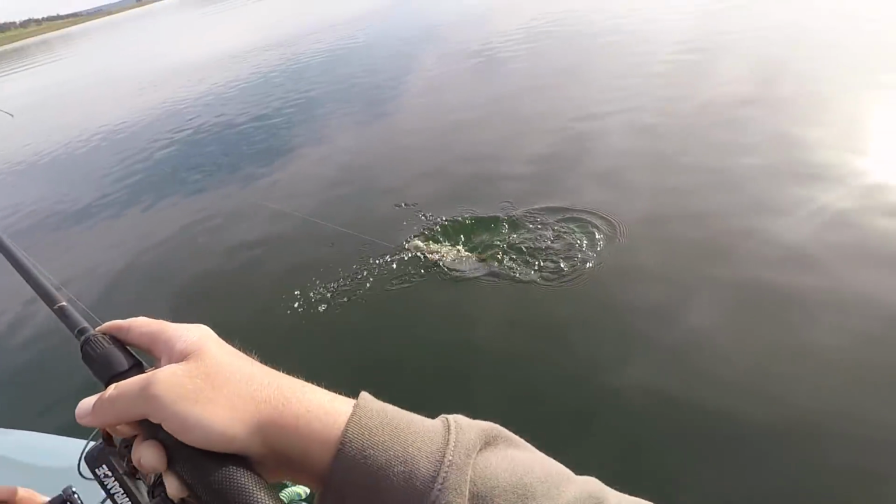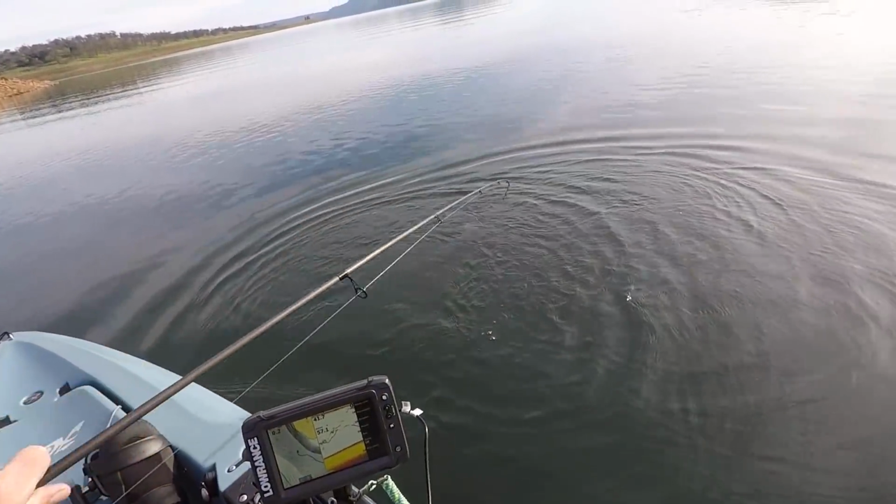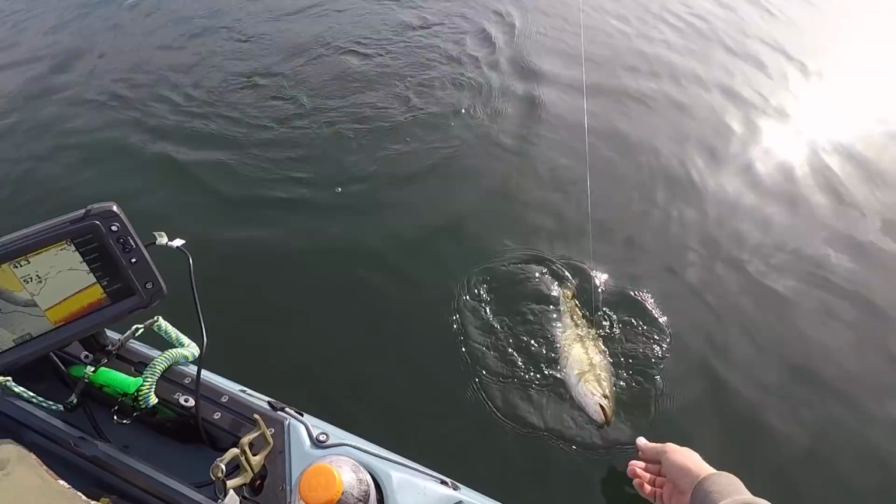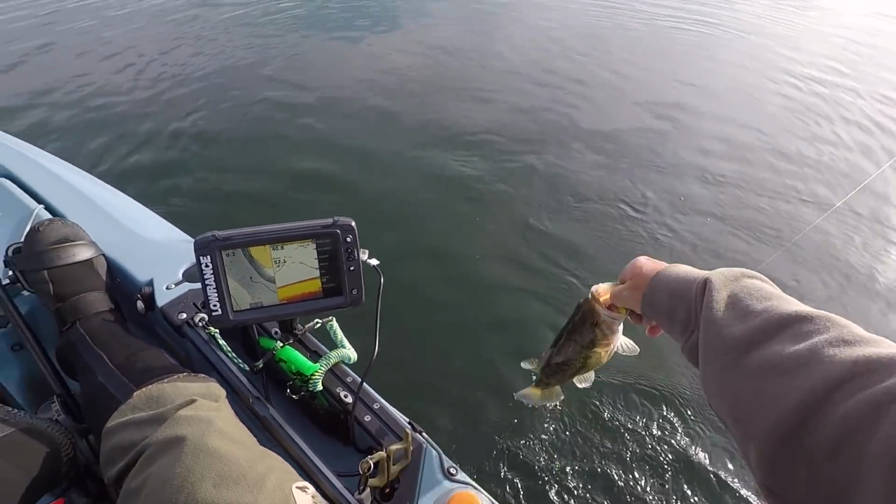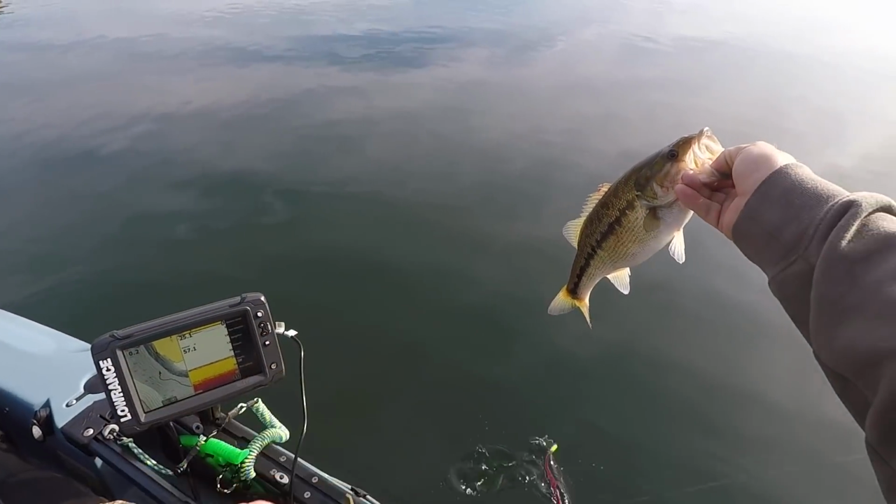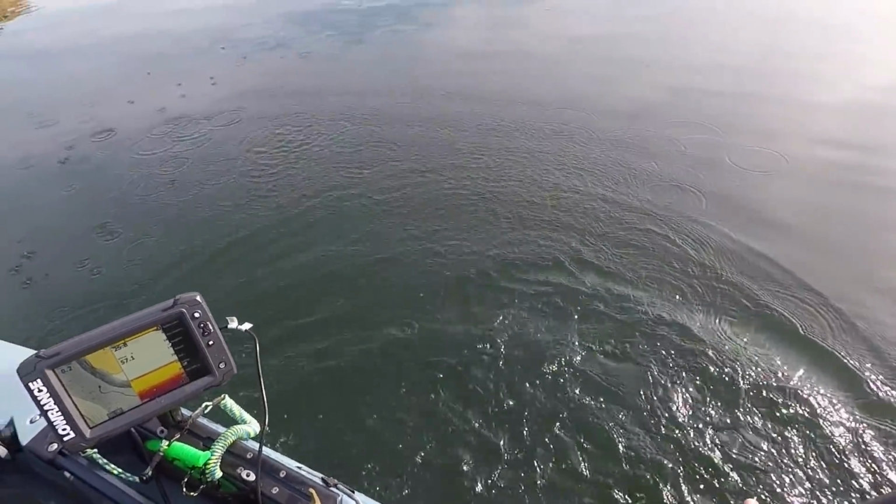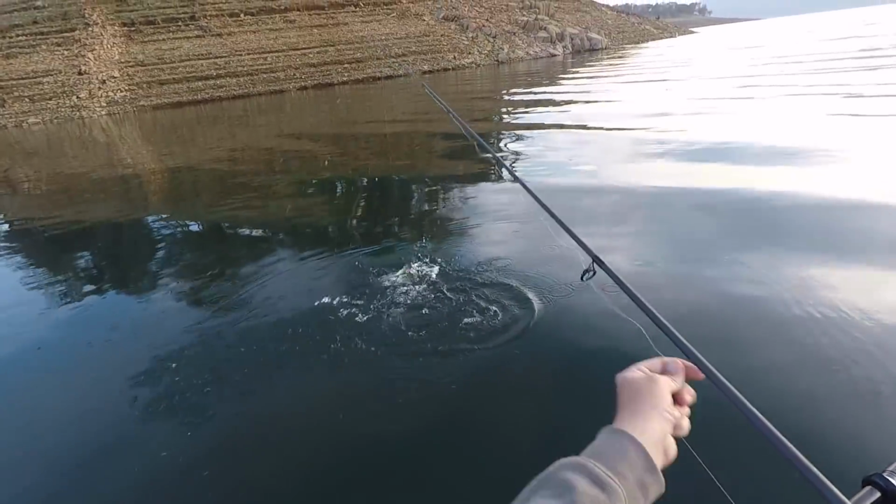Look at my fight. Yeah, here we go. Oh, okay, come here. It's not a bad spot. It's a pretty good spot. Oh, gosh. Chunky monkey. Feisty. There we go. Smallest fish of the day.